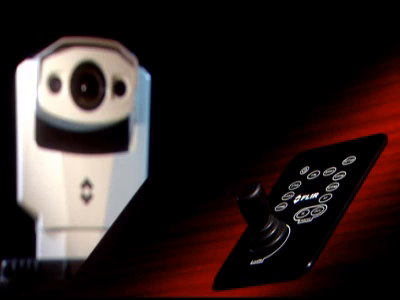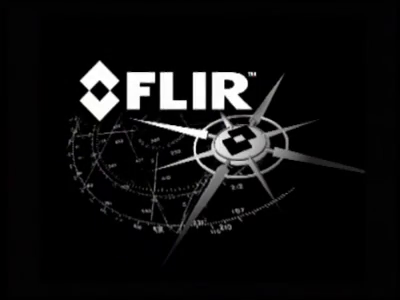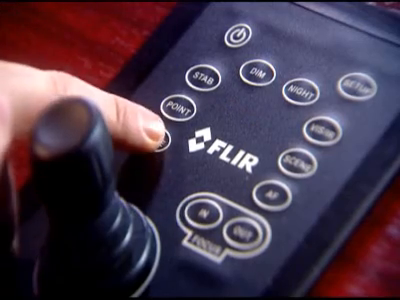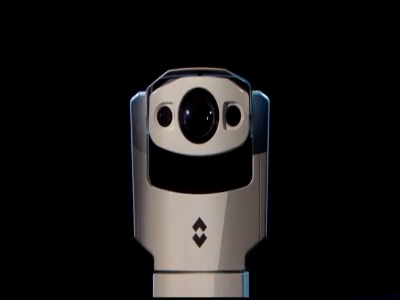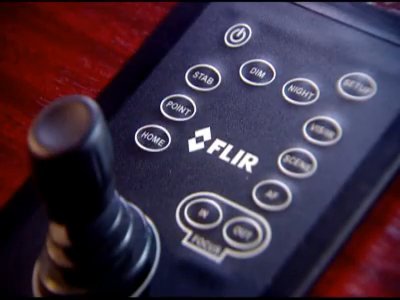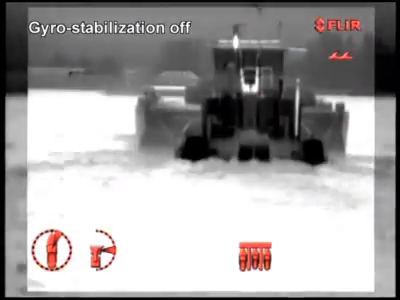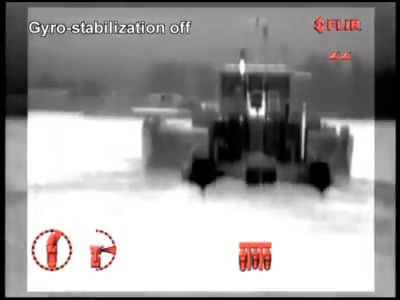All the features of the Voyager are easily controlled by a few buttons on the joystick control unit. This button switches the Voyager on or off. The home button moves the Voyager to an operator predefined position. When held down for at least 4 seconds, it sets the current position as the new home position. The point command turns off the Voyager's pan stabilization. The stab button puts the 2-axis gyro stabilization on or off.